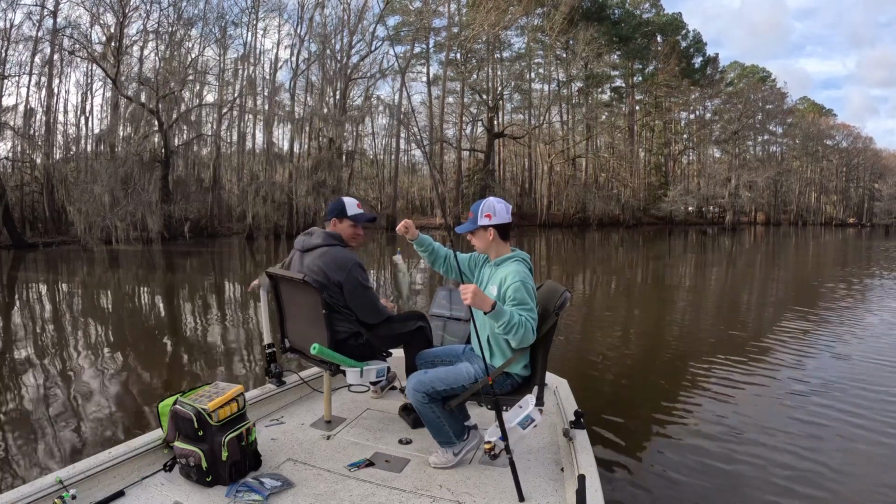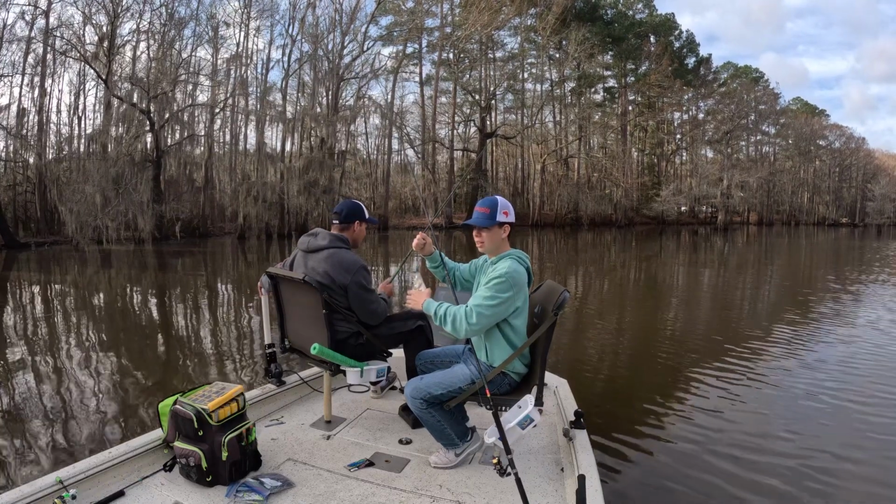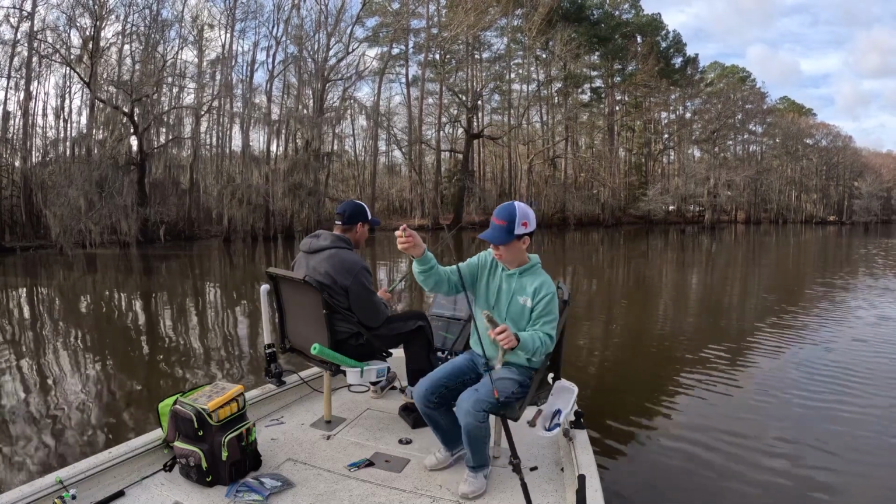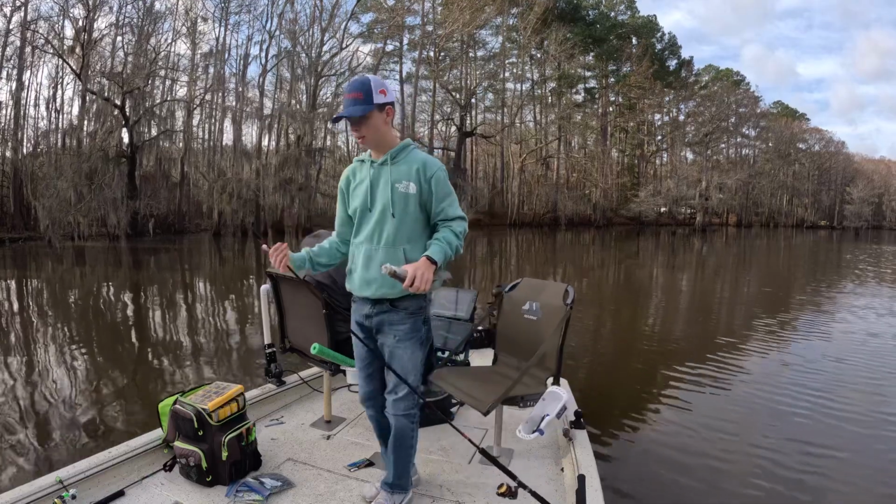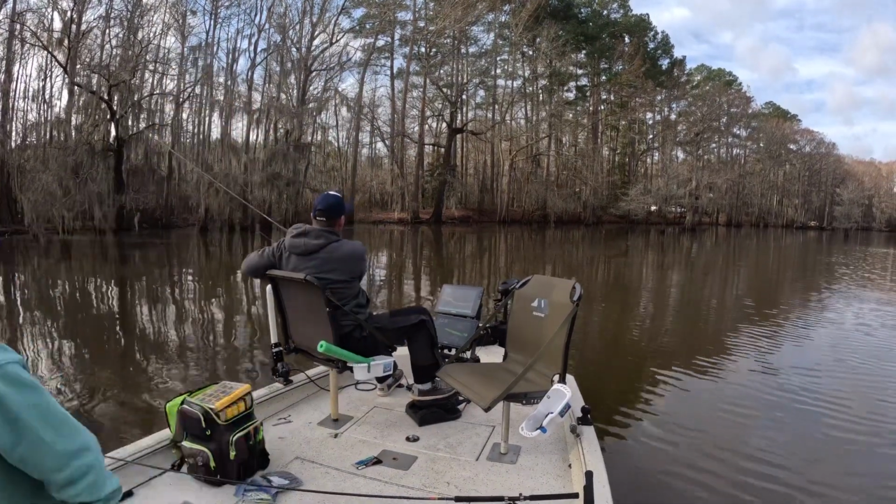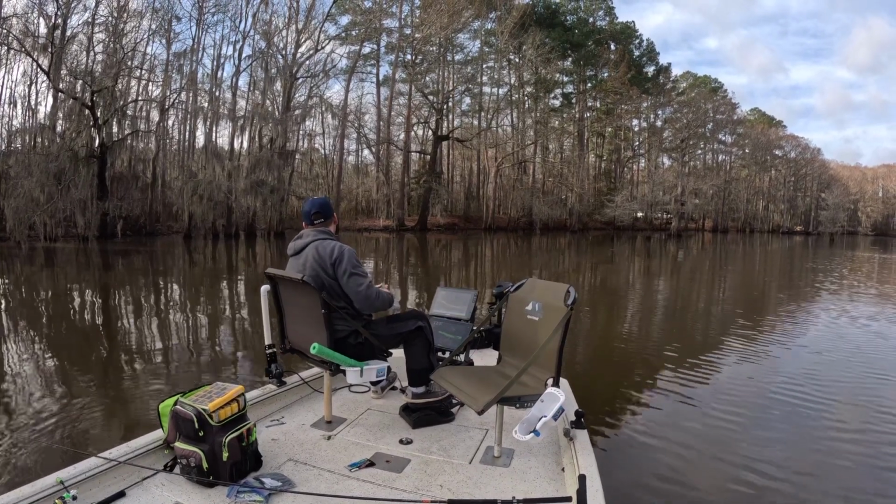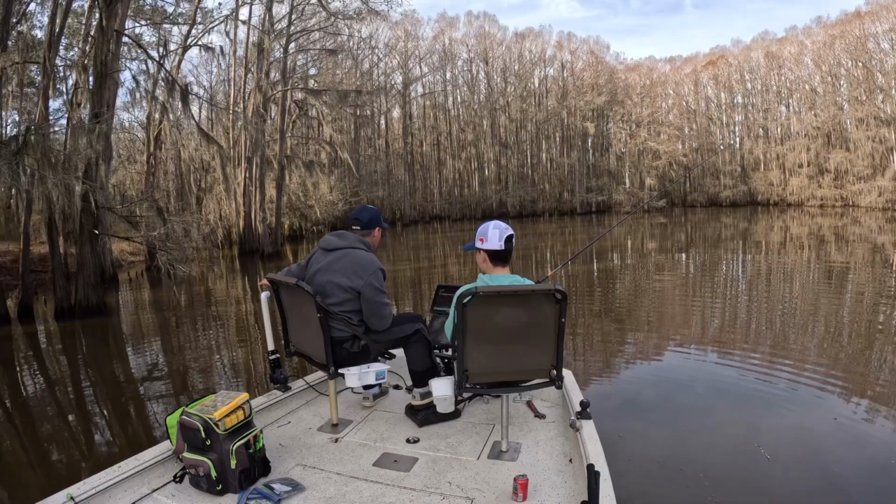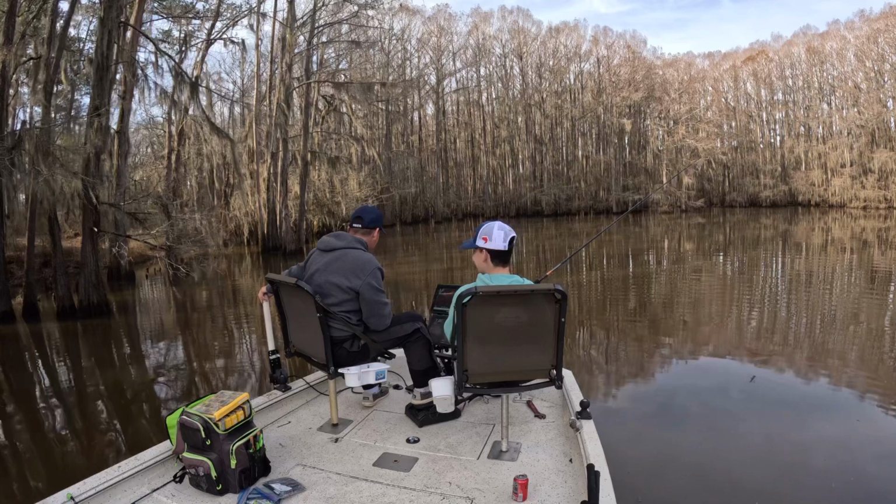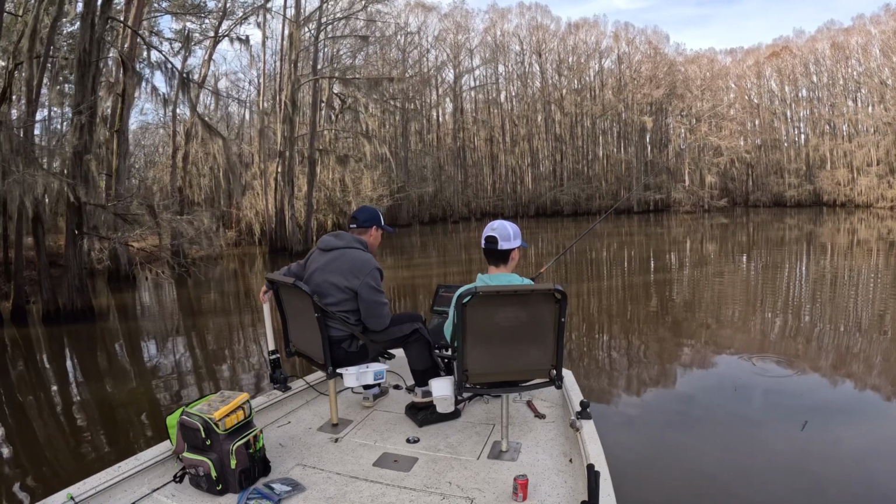Something that we discussed the night before is we might have to change our tactic up just a little bit. The water seems to be a little dirtier today, real muddy, so we ended up going to a brighter jig head, brighter jig itself. We tried a lot of chartreuse, blue and chartreuse, red and chartreuse, orange and chartreuse, anything that really showed a lot of pop.